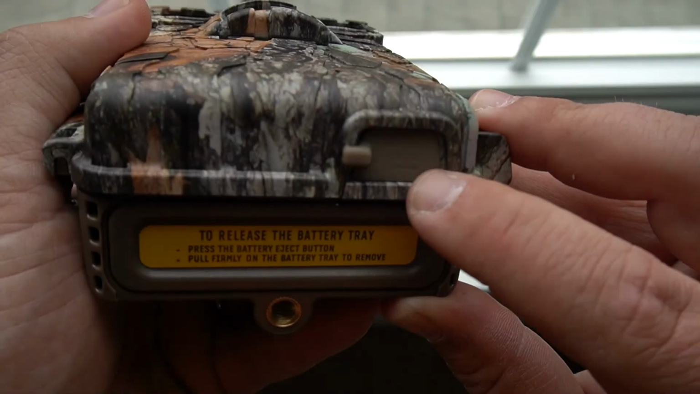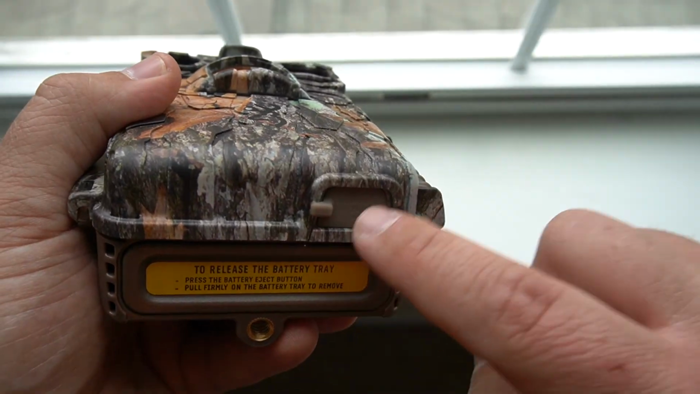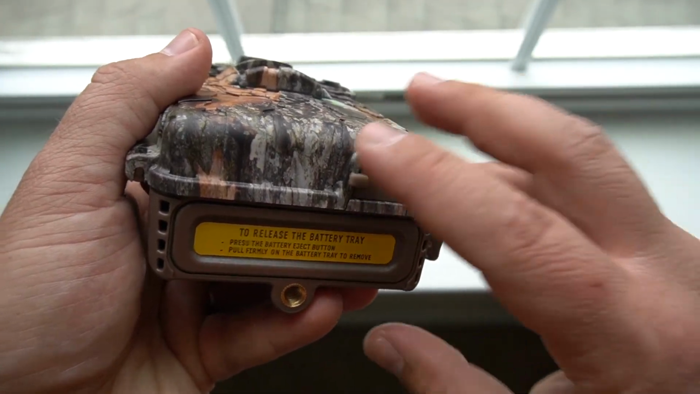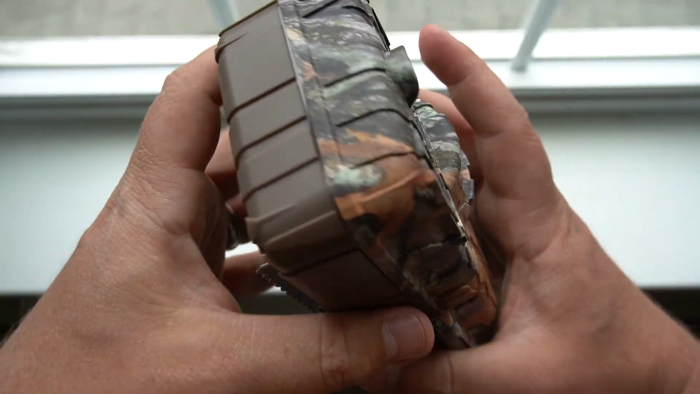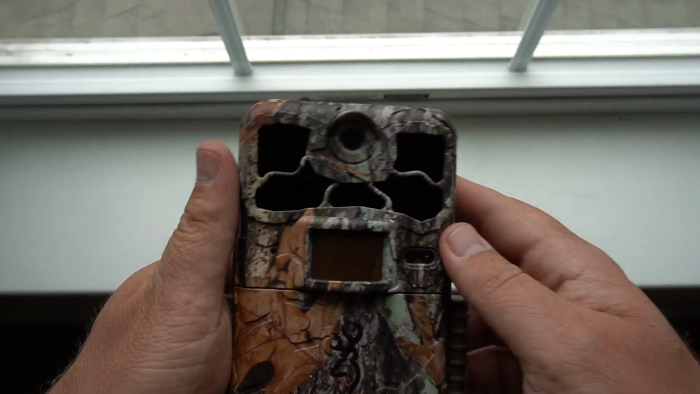This down here is your auxiliary power to 12 volt DC. If you had an external battery source, you could hook that up right there. I just wanted to show you guys that. And I think that is pretty much it, guys. I wanted to go over this real fast.